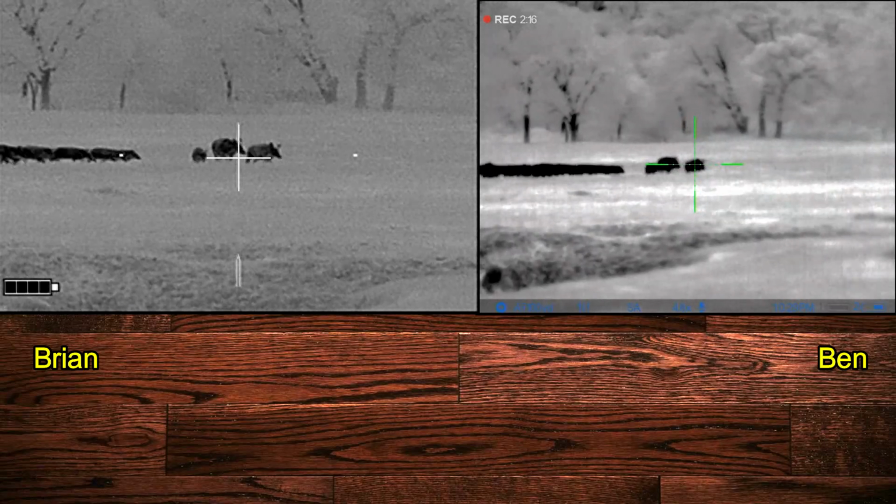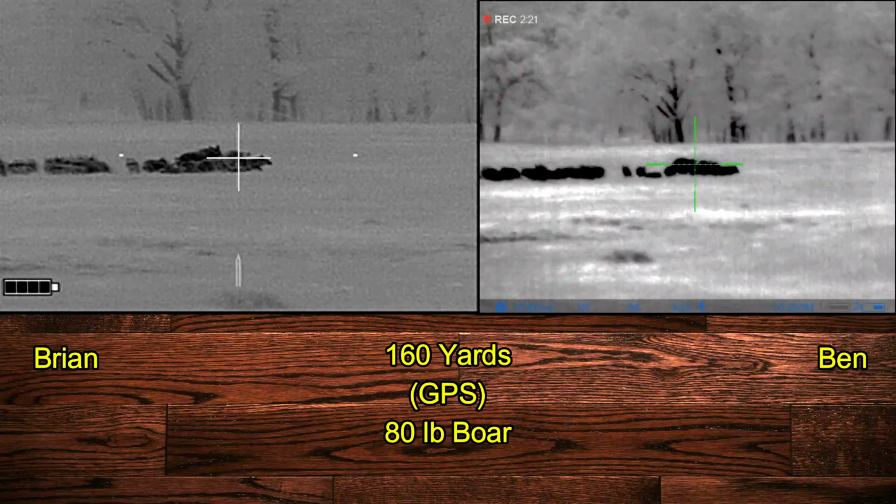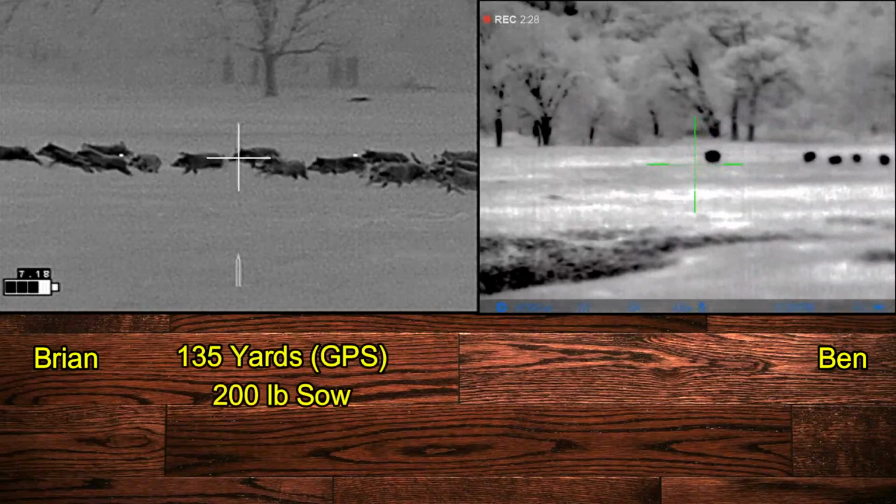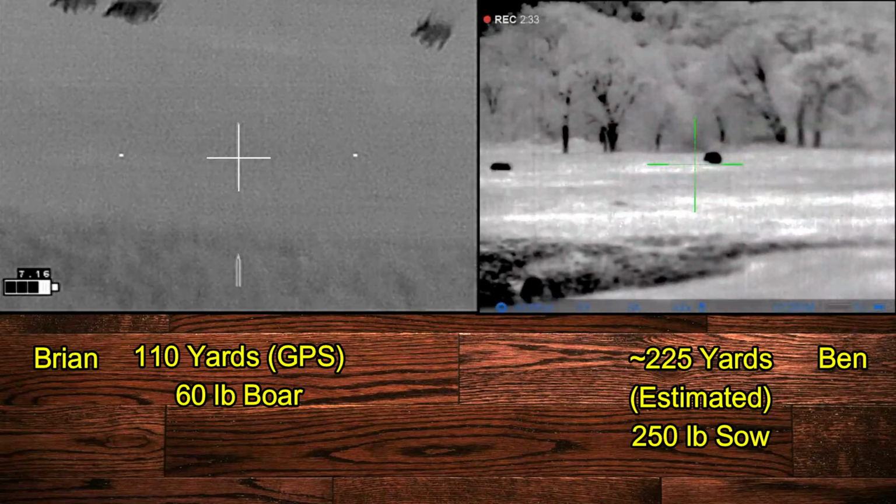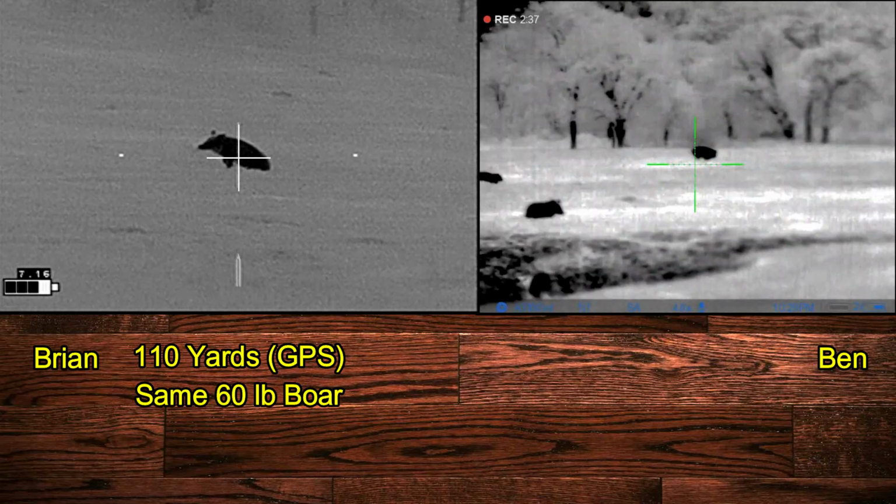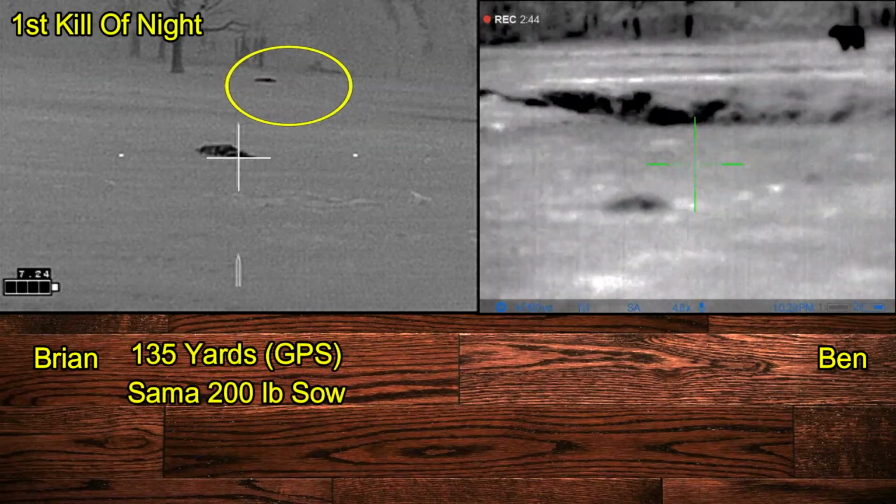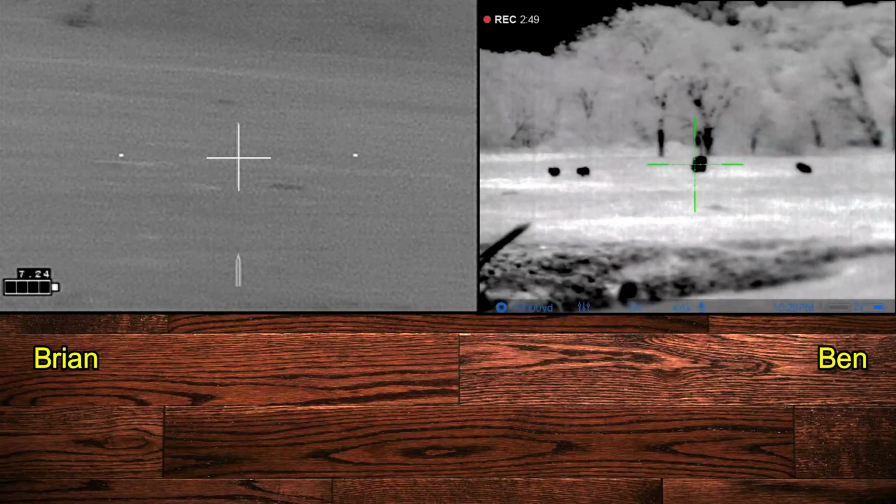I'm on target. Okay, you take the lead and we're ready on one. 3, 2, 1. There we go. We'll get past the cow. Go down. Wow. Kill it. Can't get it. So I'm finishing off hogs. One's in the creek. Good shot.